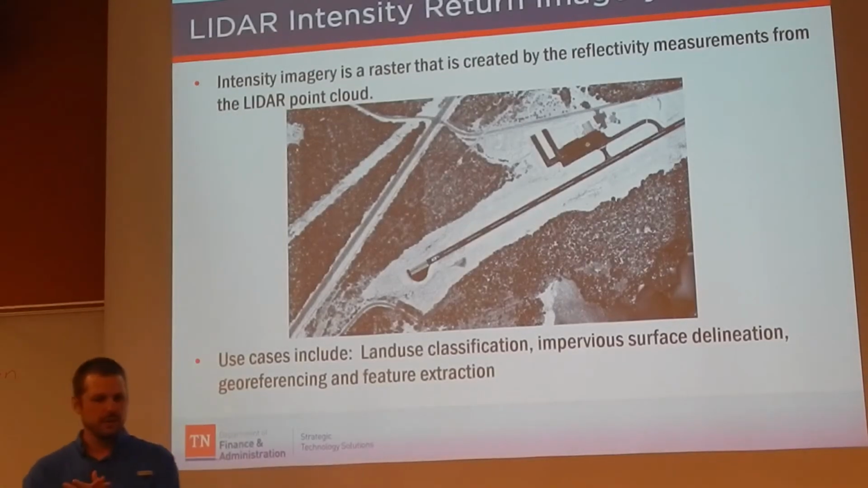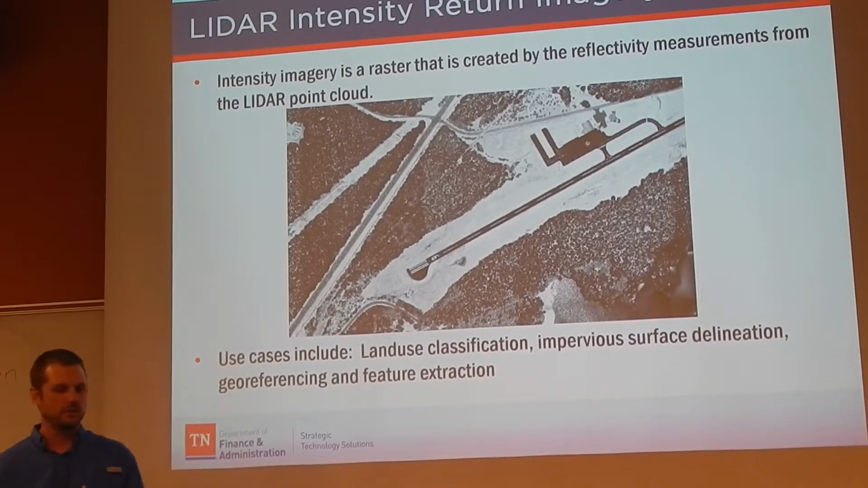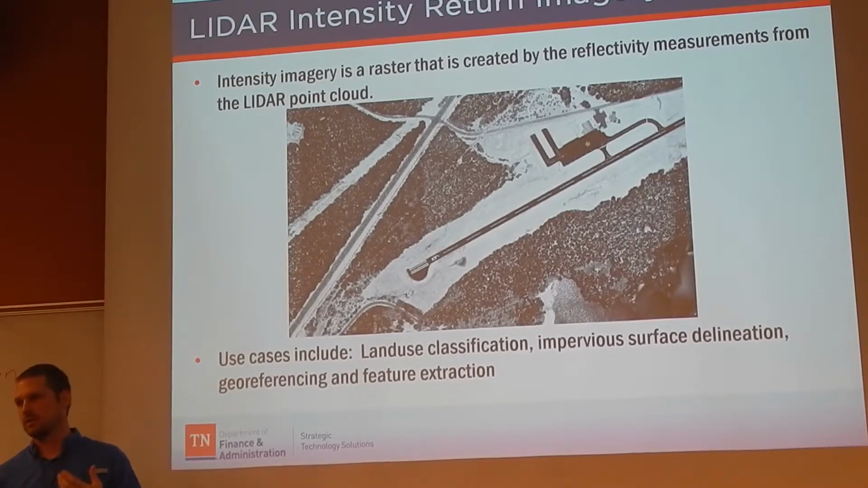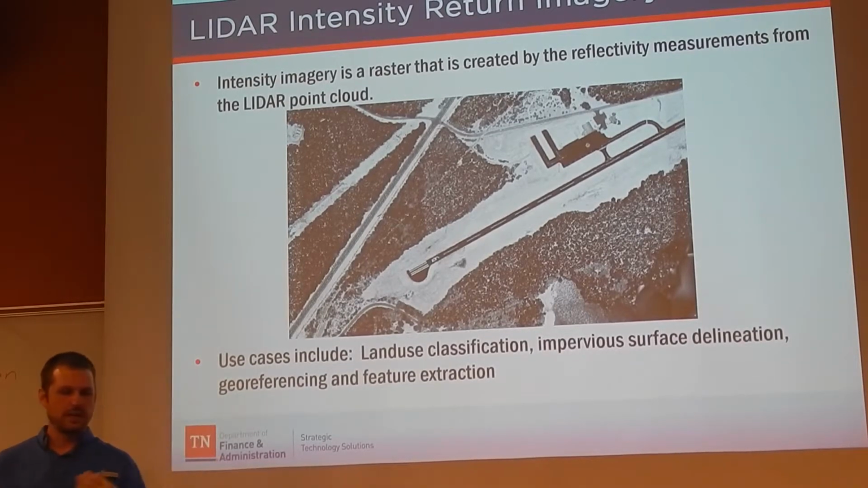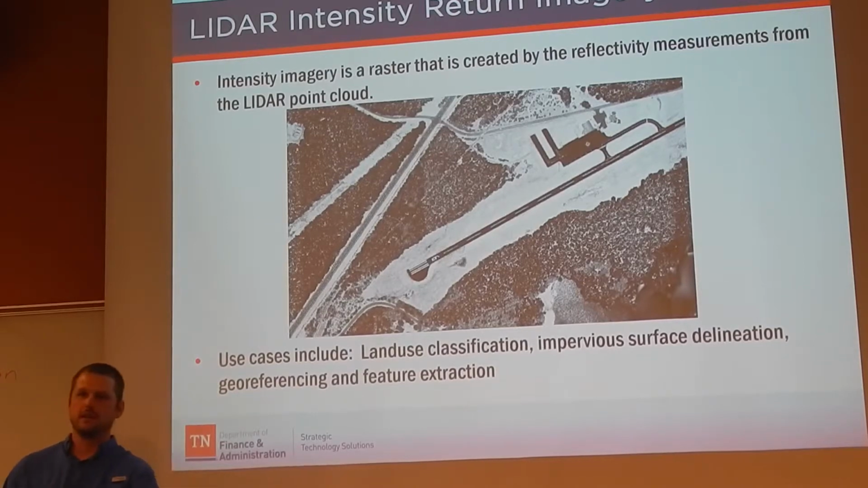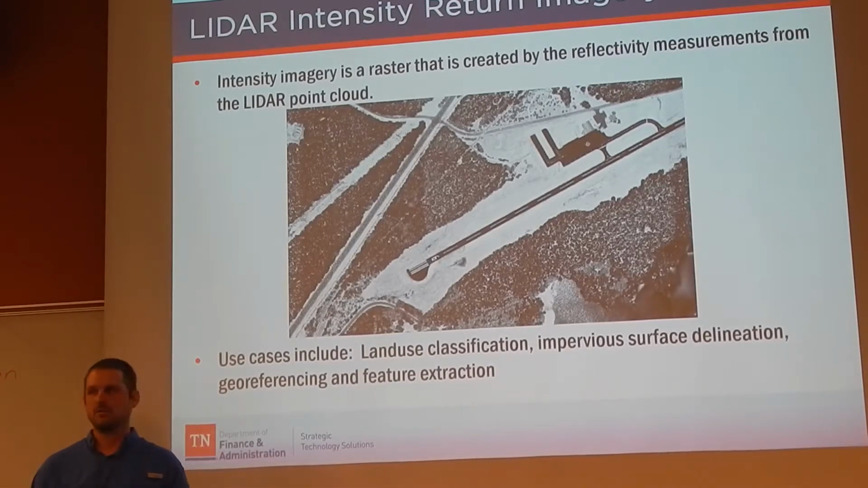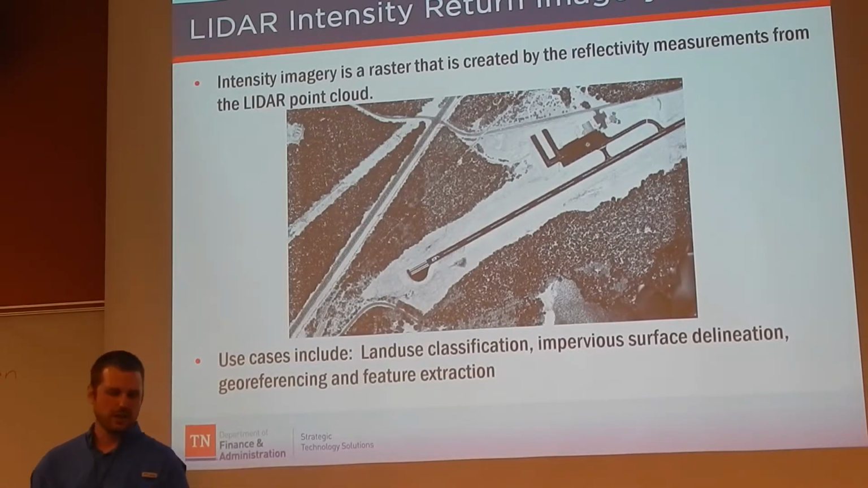Next thing I wanted to talk about was the intensity imagery. Basically this is kind of a pseudo-ortho that's developed from the reflectance of whatever object or objects the pulse came in contact with. Again, it's a static data set, so it can be used to fill maybe an ortho hole if you need to know if a building was there at a certain time.